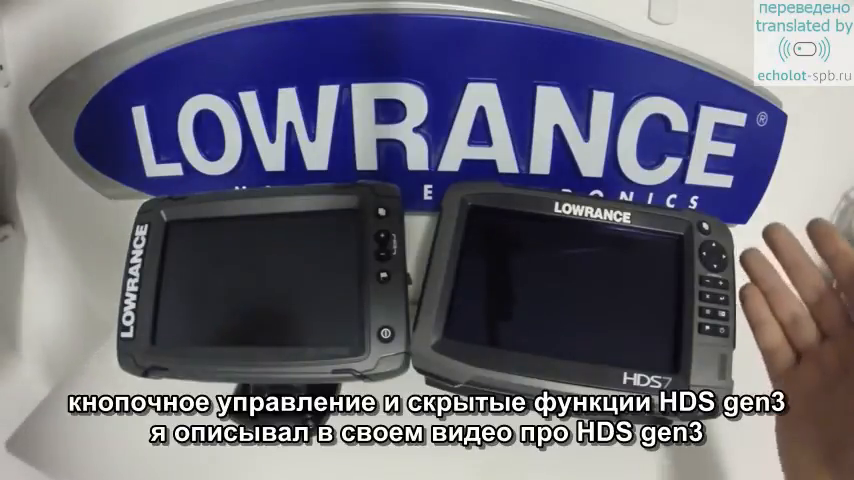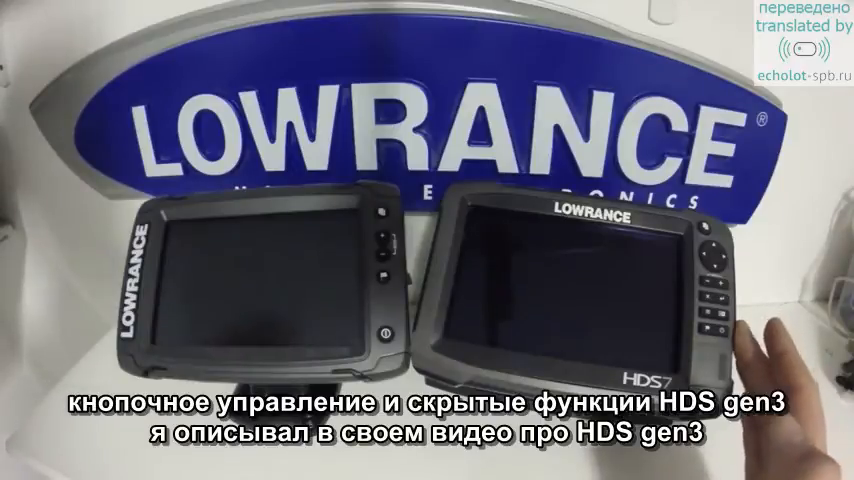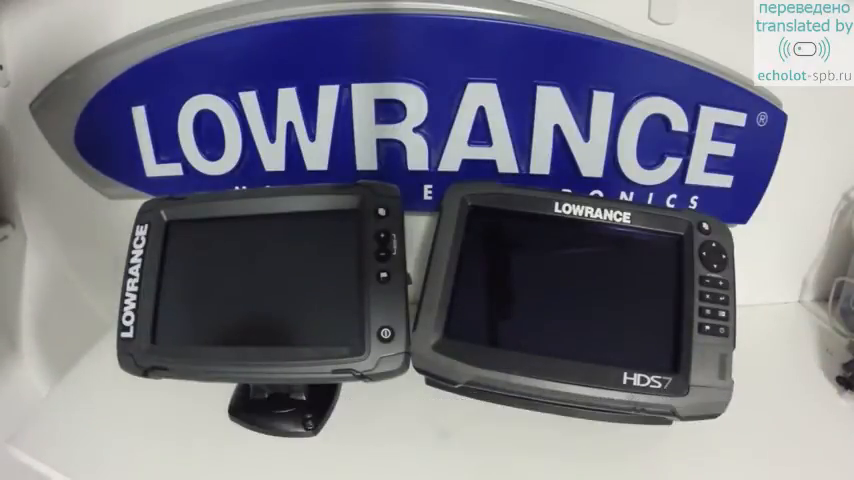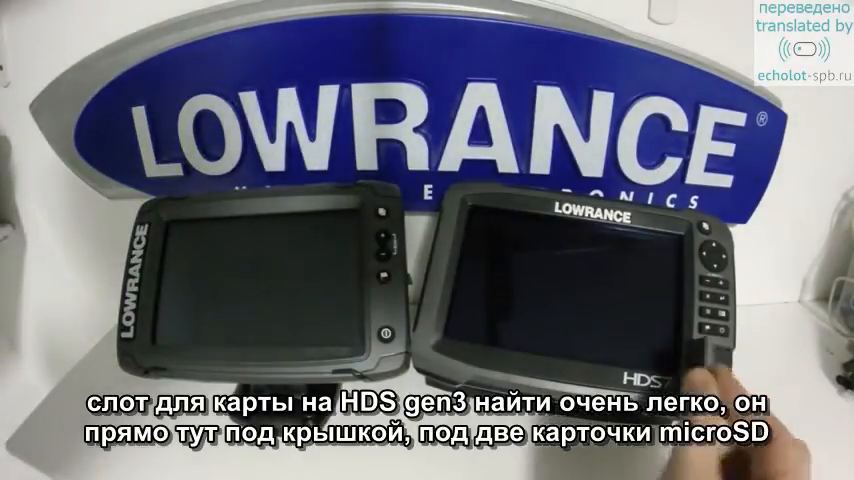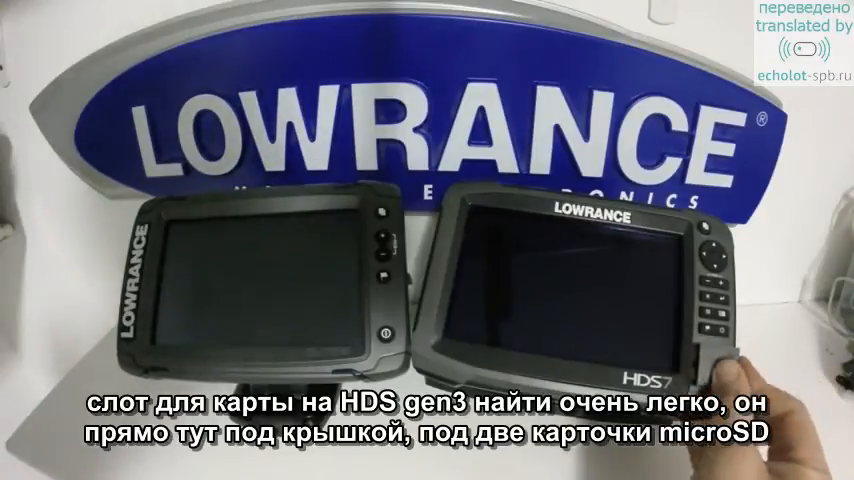For an explanation of the keypads and their functions and some cool tricks you can do with the HDS Gen 3, take a look at my HDS Gen 3 tips and tricks video. The card slot is very easy to find on the HDS Gen 3. It's right here under this door, dual micro SD card slots.